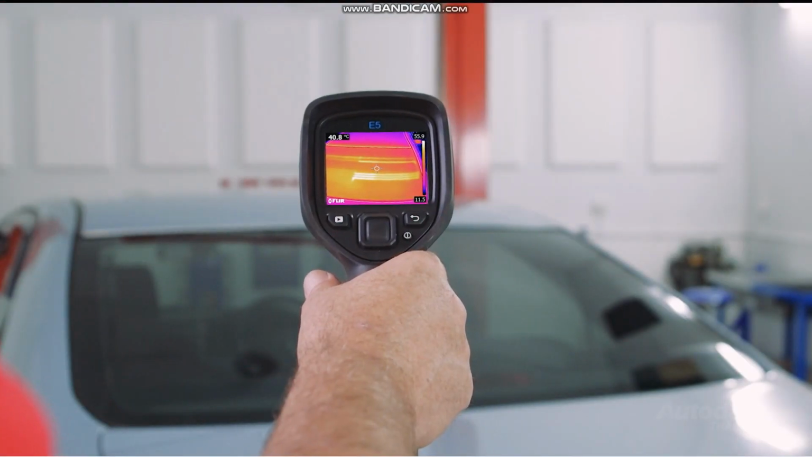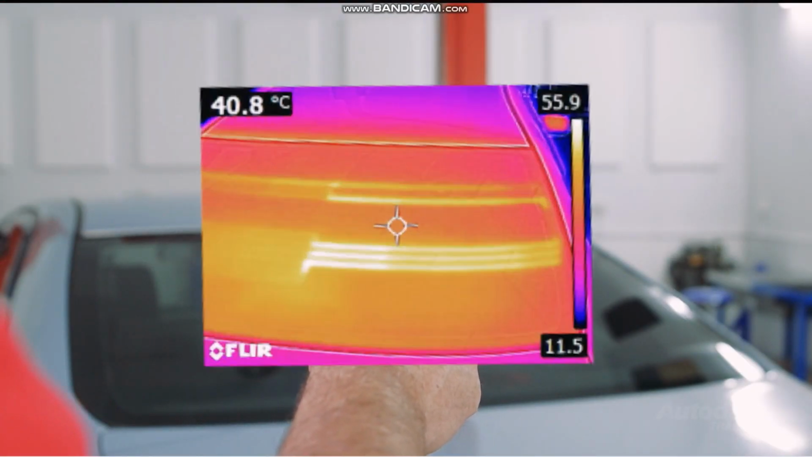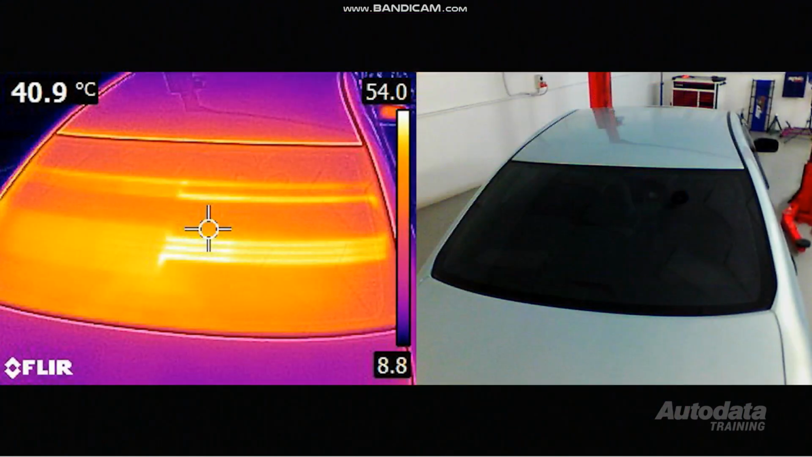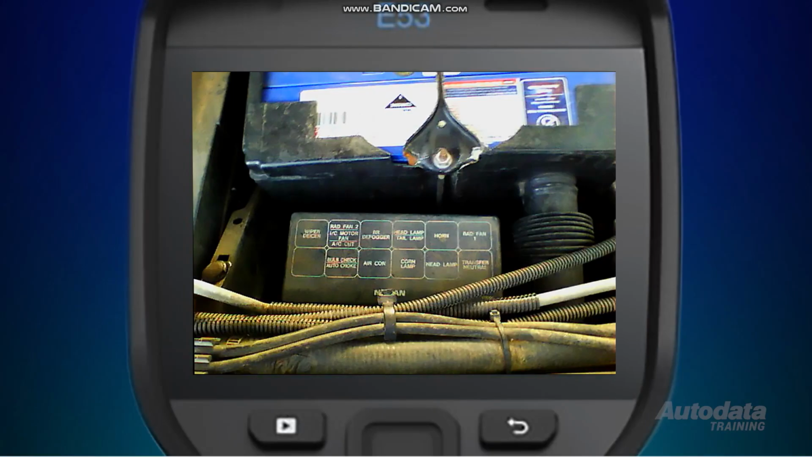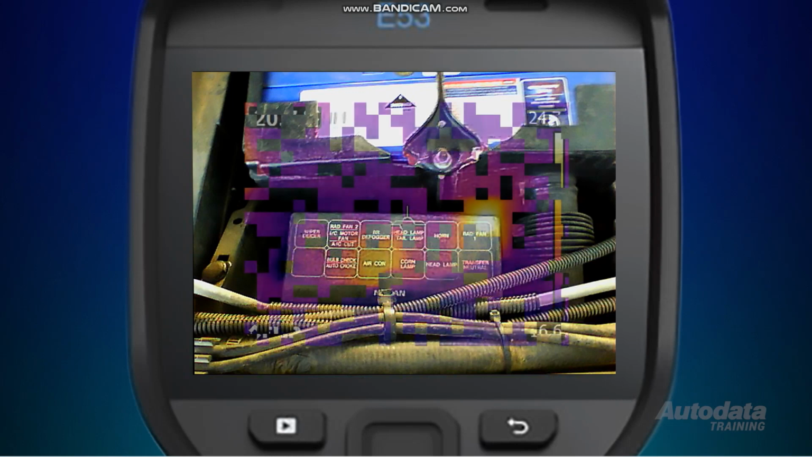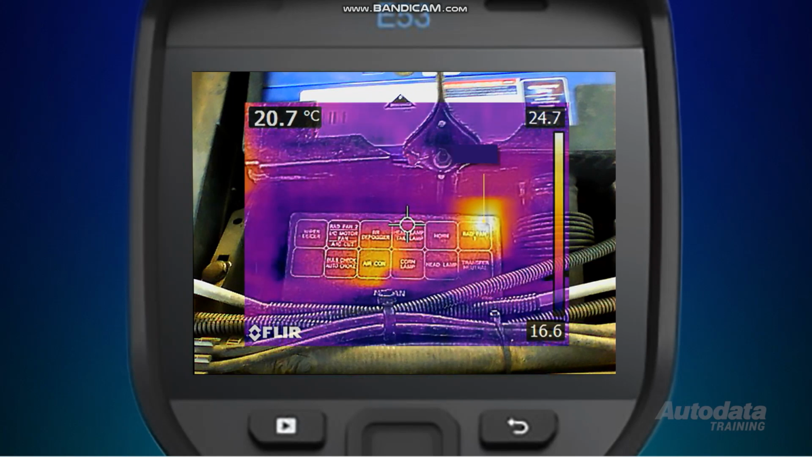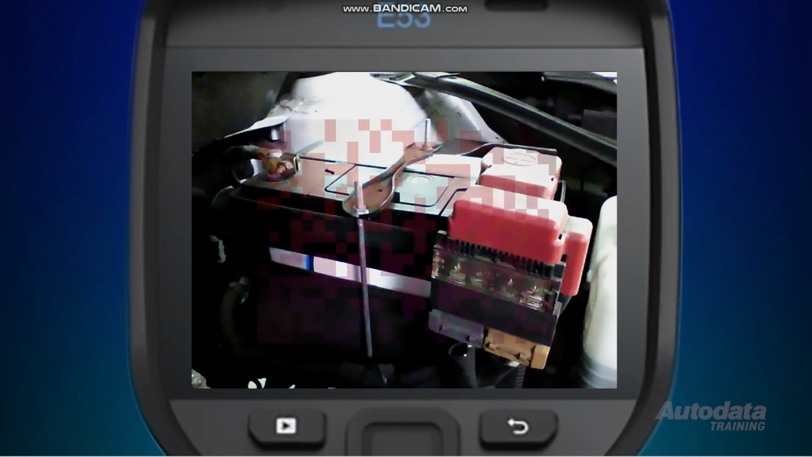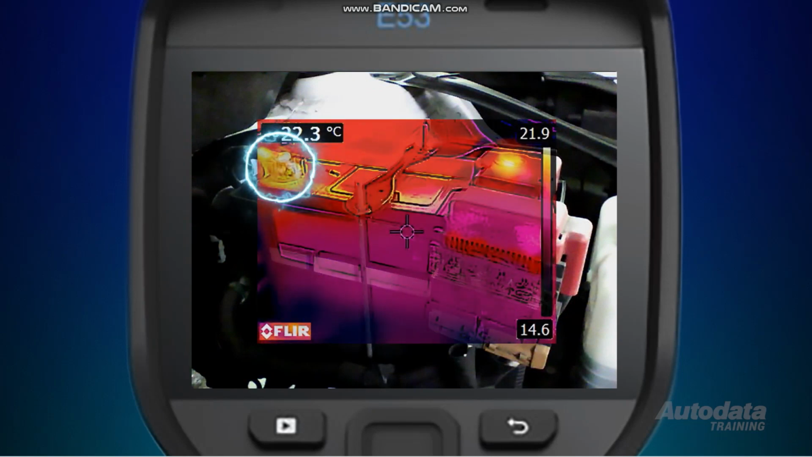A break in the rear window defrost heating element can be located using the thermal imaging camera on the rear window. The break in the element grid can be seen as a cool area in the window. High resistance connections, such as a poor earth or loose and dirty connections, will also show up on a thermal camera, along with any excessive relay current draw. Even parasitic battery drain, when power discharges after the vehicle is switched off, can be detected with a thermal imaging camera.